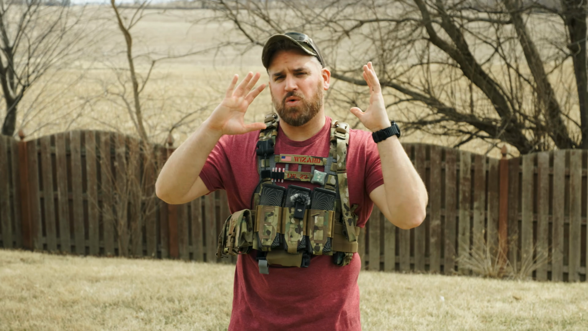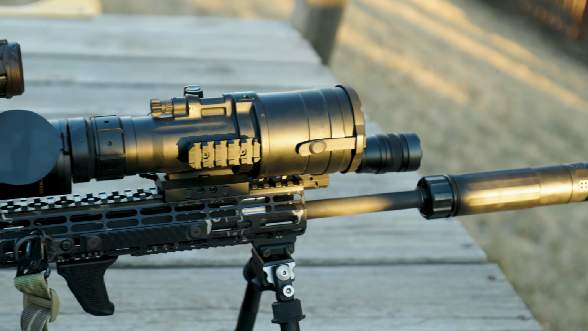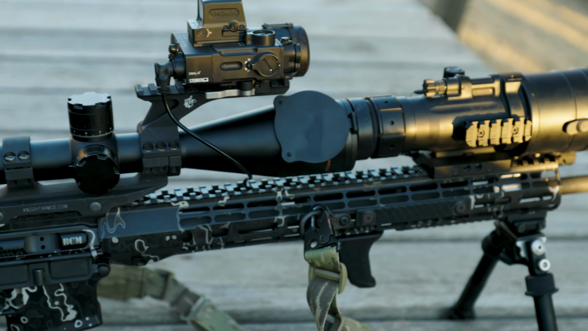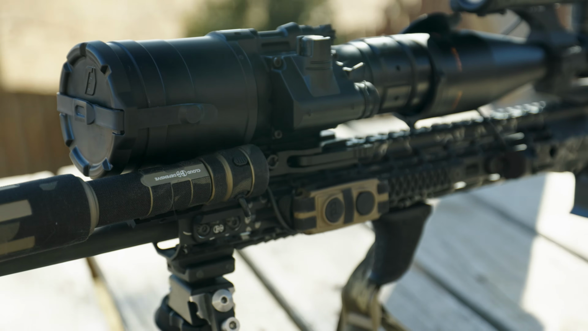Now, before we actually do all the nighttime testing, let me show you how I have it all connected up so you have some sort of reference to what the heck I'm talking about. I used our long-range optics testing setup that had our ZeroTech Trace Advanced 3-18 on it, due to that scope having some of the best image quality to remove that variable in all the testing.